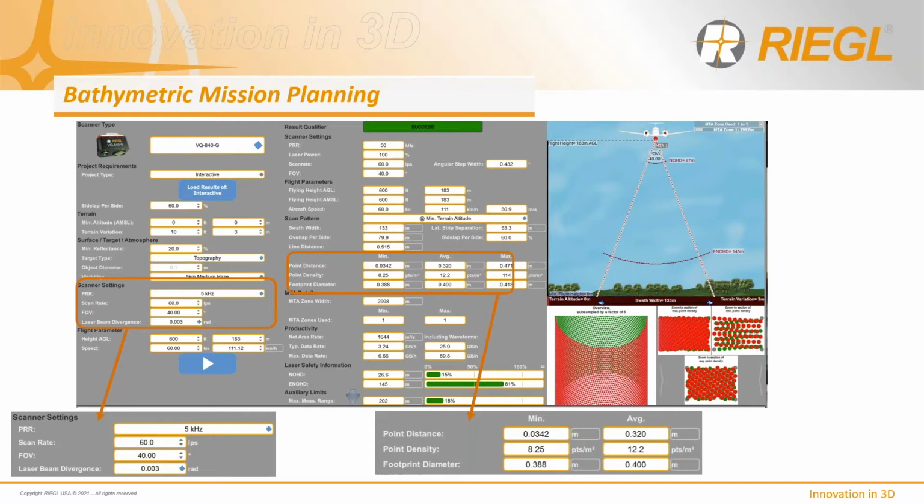So at a lower pulse rate, you're going to get better depth penetration performance through the water, and it'll allow you to get deeper in different types of water as well. So you can see here we control the scan rate, we're controlling the field of view, and of course we also have the ability to adjust the laser beam divergence. And that's critical in making sure that we operate at a safe laser safety level, or an eye safe level, excuse me.